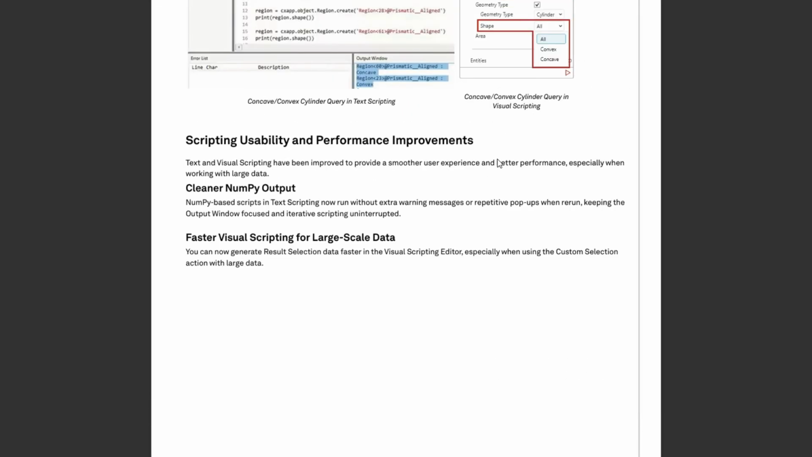So the last section is the scriptability, usability, and performance improvements. We have just a few improvements, and the main one really is the faster visual scripting for large-scale data. Basically just speed improvements. Again, who doesn't like faster software?